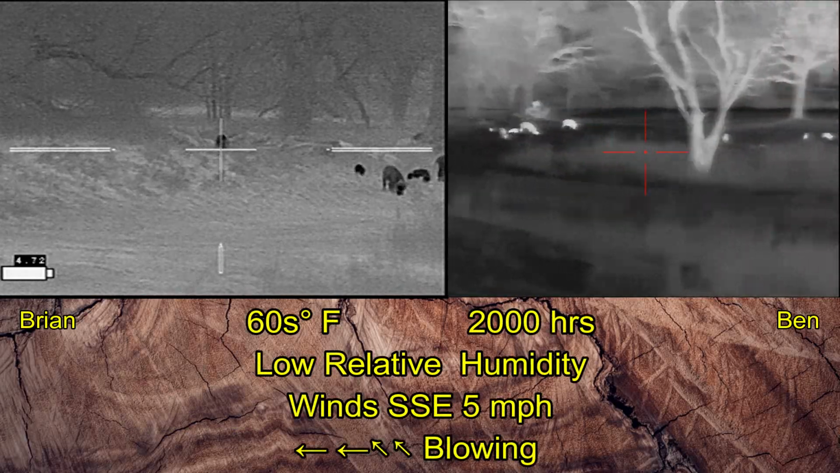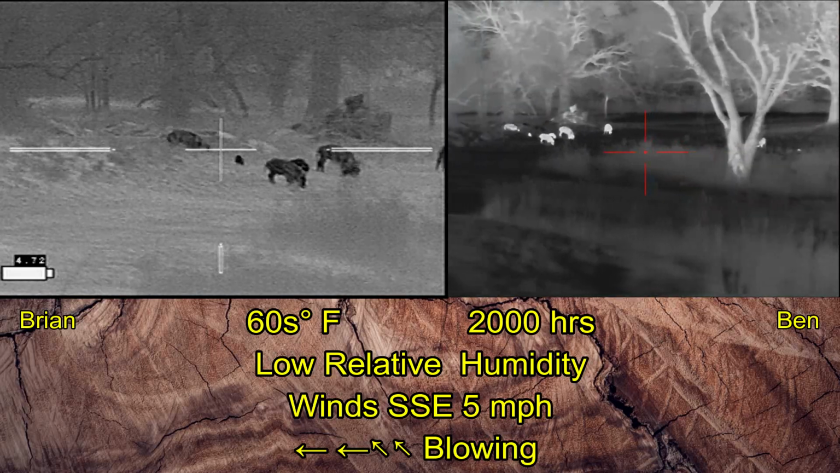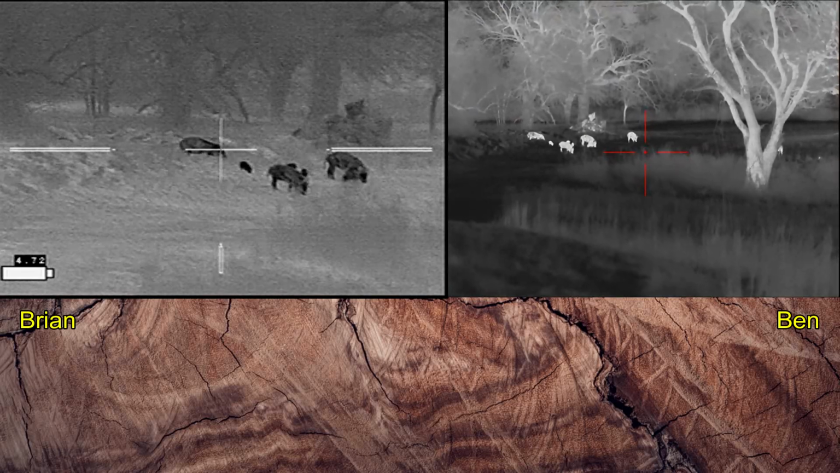Environmentally right now things are very quiet. There's no way to make a stealthy approach on this gravel road or through the brush next to it. So we're going to be shooting from here. There is no livestock in the area. There are no homes. Other than distance, we are good to go.